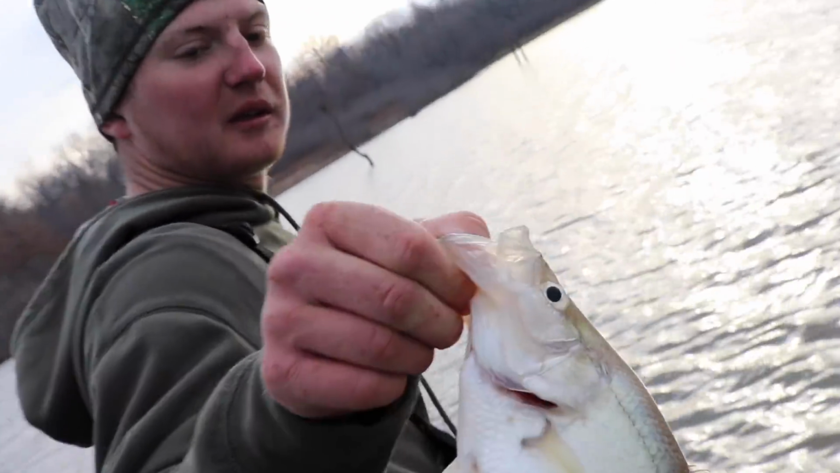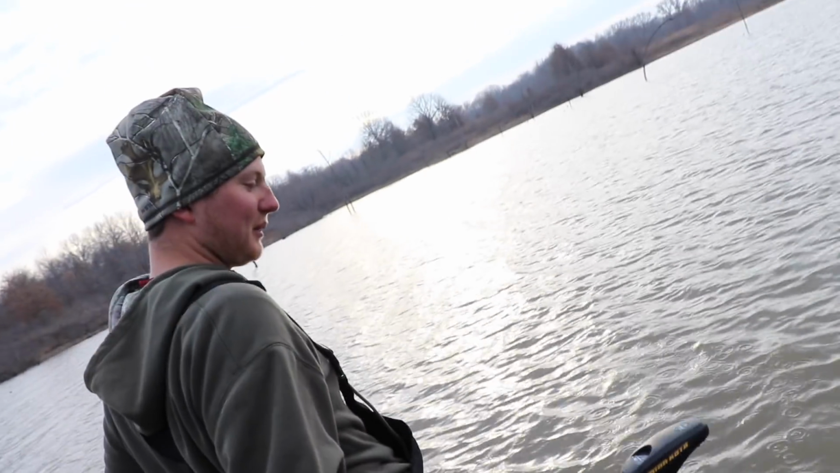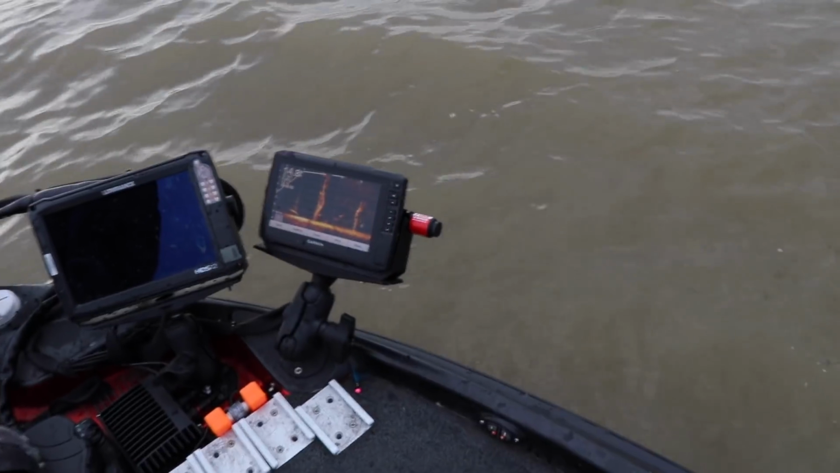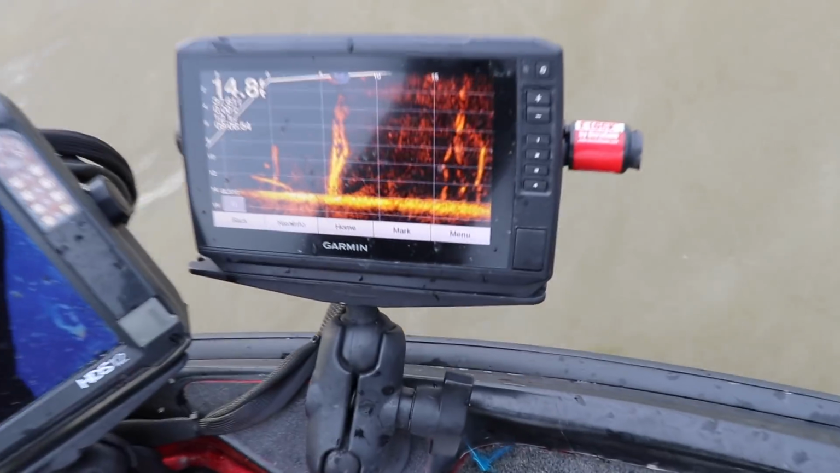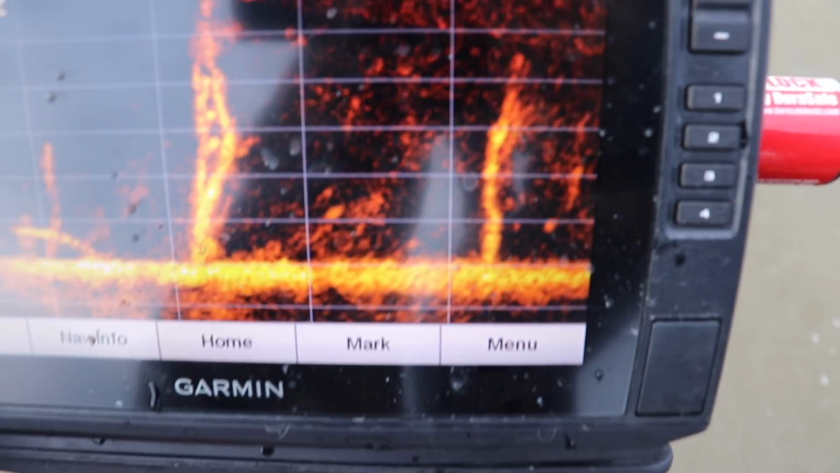Just another good eater. Yep. The big fish bite isn't on yet. Not yet. I think when the sun gets higher in the afternoon, we'll catch some bigger ones. Oh, yeah. So that was cool. I hope I got it on the camera. Looks like there might be still a fish sitting there, bud. Or two. Yeah, you see it? To me, it looks like there's two crappie down there.